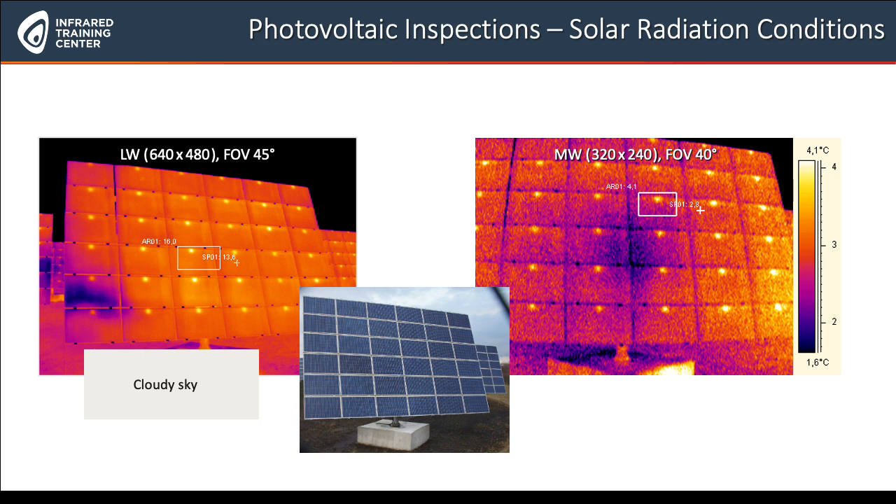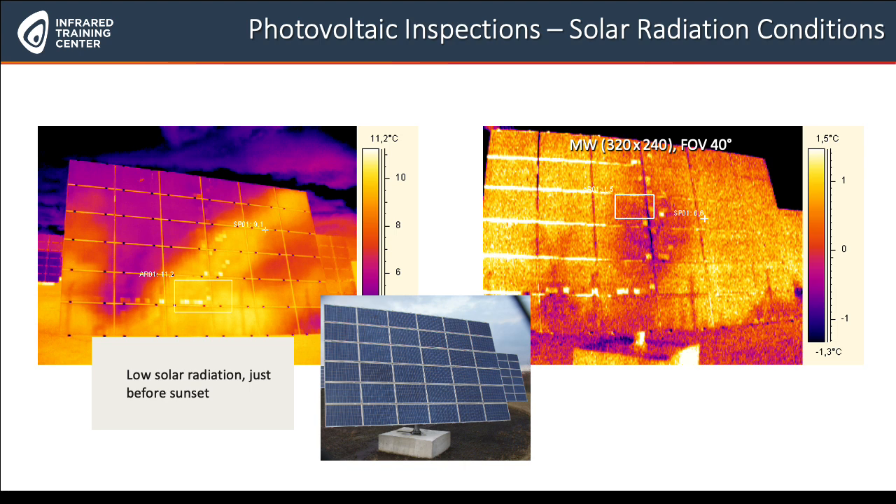In the next example, we also have low solar radiation because it's just before sunset. And again, what you can see here on the panels, of course, are reflections from the sky and from clouds. So the darker parts that you can see on the long wave camera image are the reflected radiation from the sky, and the warmer reflections are from clouds.